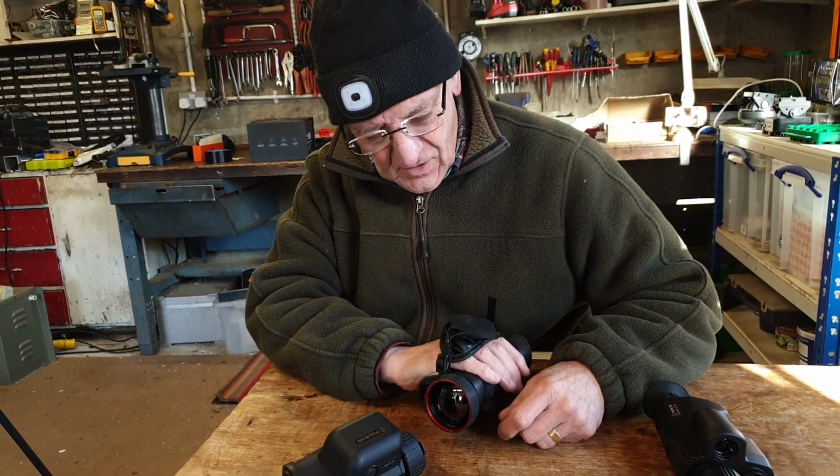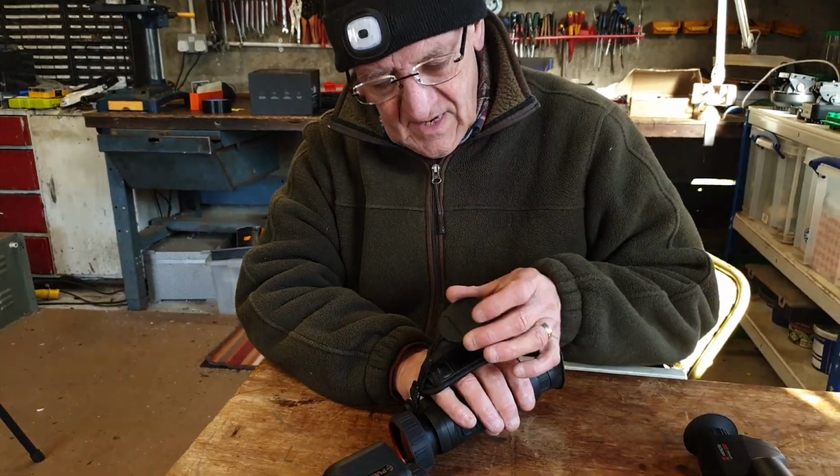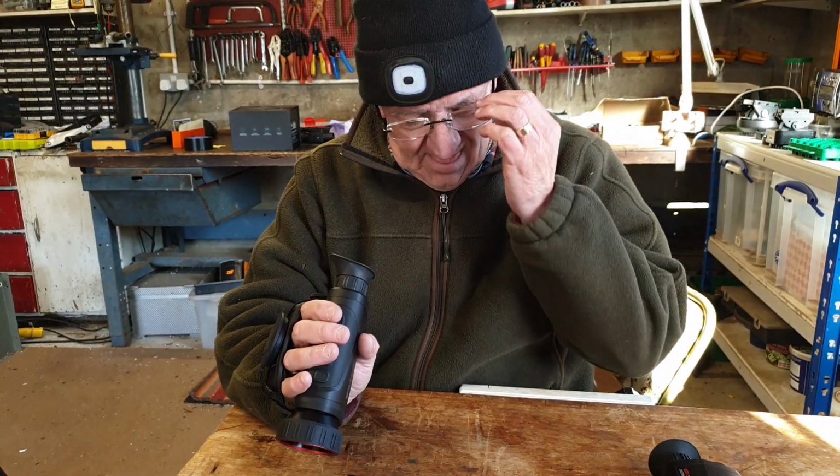Oh. Okay. The other thing they've done is the lens cap. There's now a magnet in here, and you can put the lens cap on there and it doesn't fall down, which is quite useful. Yeah, stops it flopping about and blocking the view.